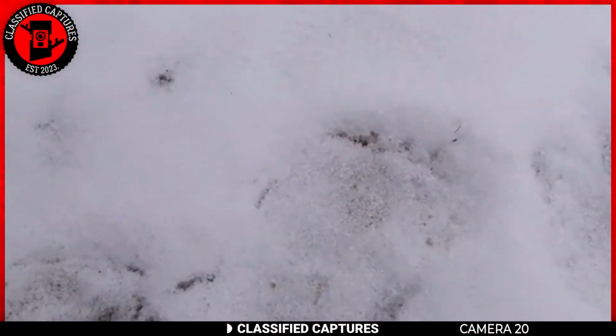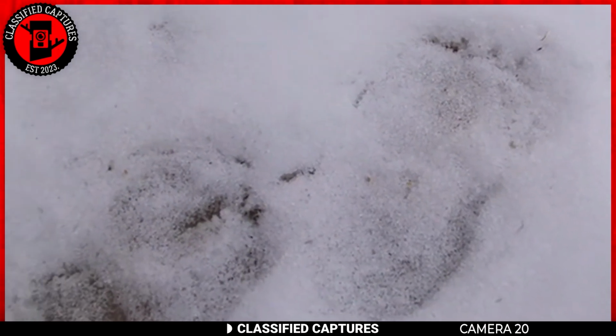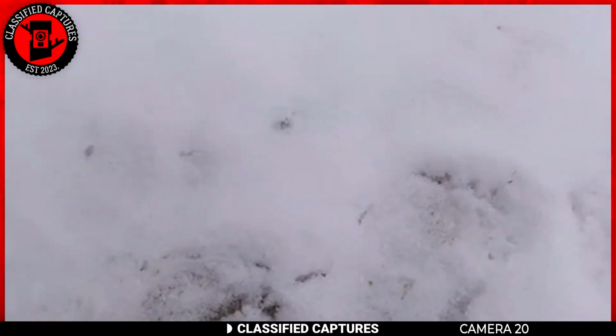That is just a massive footprint. You can see the toes. Yes. That's so neat. I didn't expect to find anything. Me neither. We haven't had much luck in the wintertime. Let me get a picture to see.